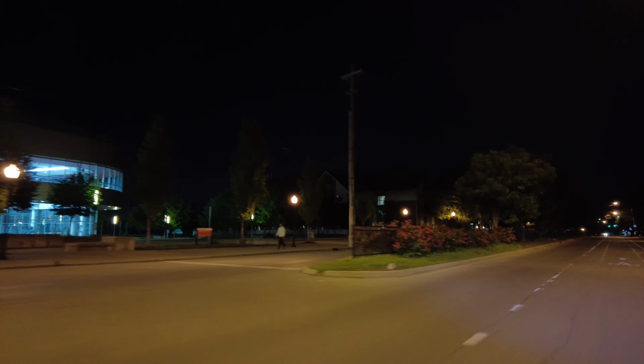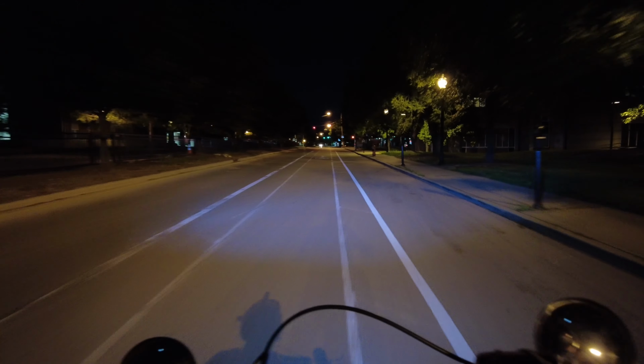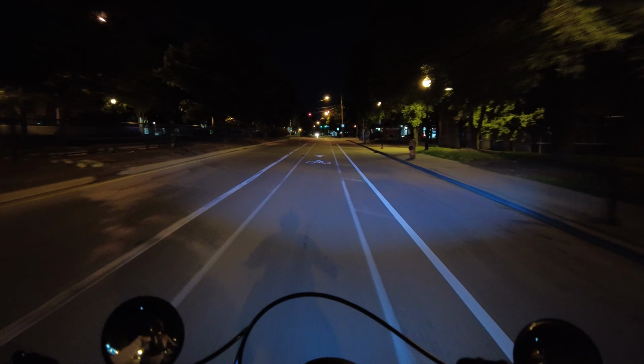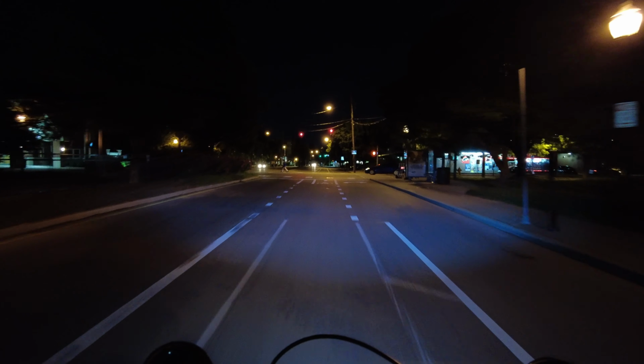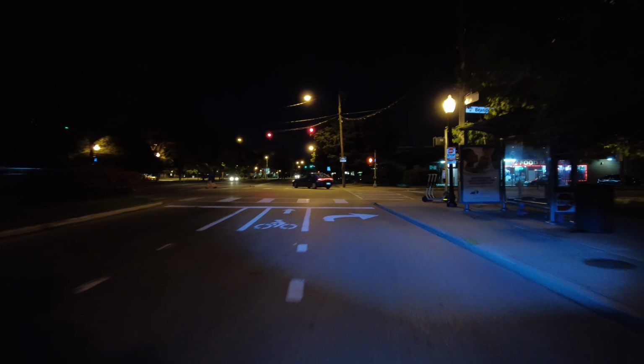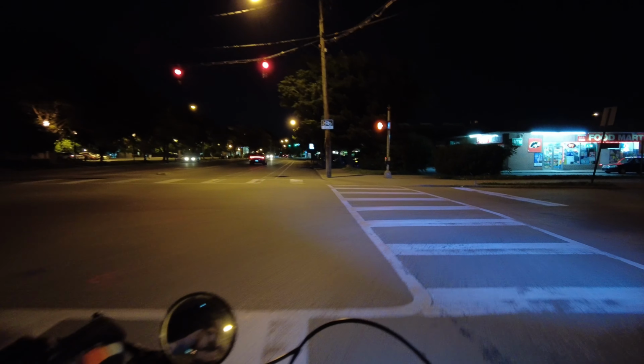Looks pretty fancy. That's a gym. And then there's always additional housing around the campus.